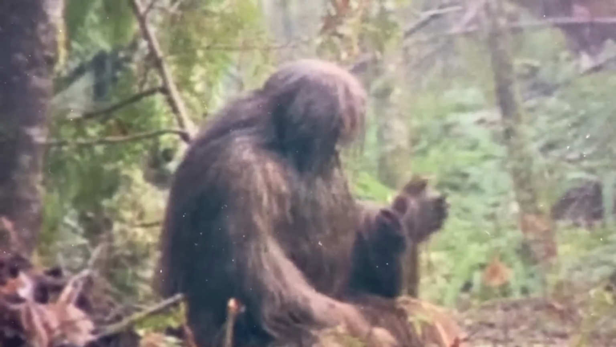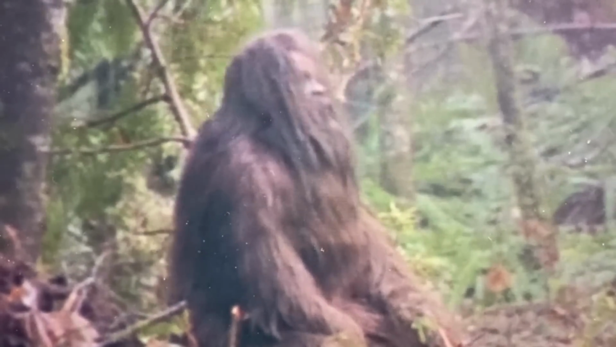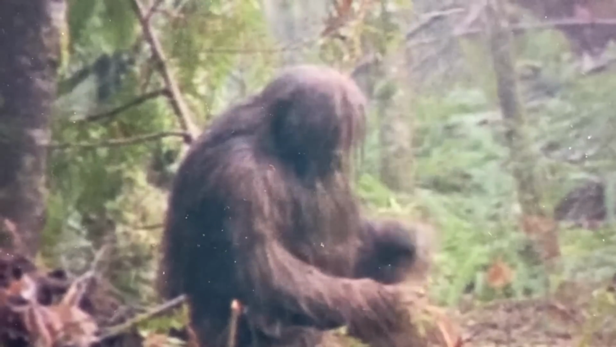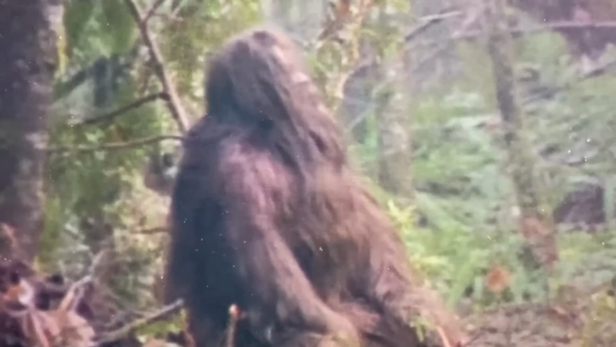Okay, so this one had me going. I mean, this one, for a minute there, I sat and thought, wow, this is a Bigfoot. He's resting. Look at him. Looked like he was doing a little self-grooming with his hands. Funny enough, when he was doing that, I noticed his hands. And then he starts to strip off the layers.